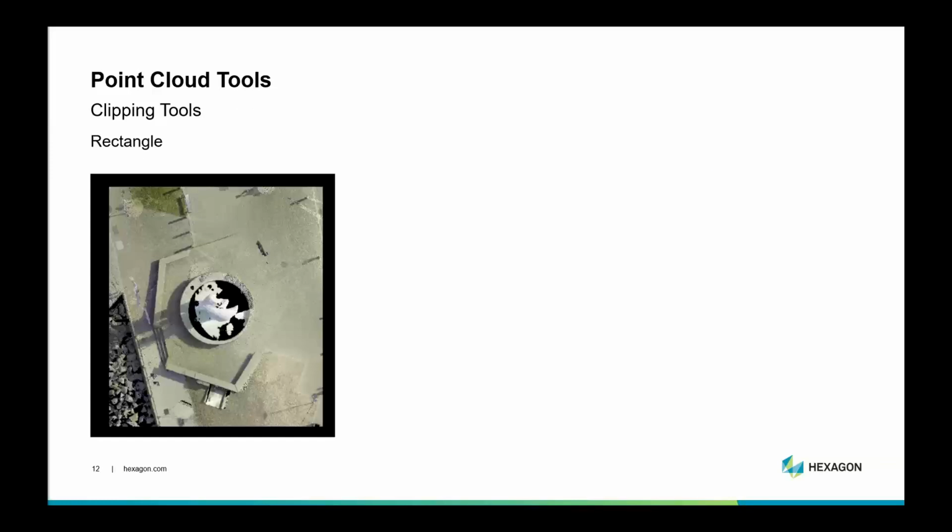The clipping tools. This is how you isolate the area you want to work with. We've got rectangular clipping, which will allow you to select a rectangle. This will work in any view. You don't have to be top down. If you're looking at this from the side, you could apply it just like a limit box where you'd draw the rectangle around it that way.